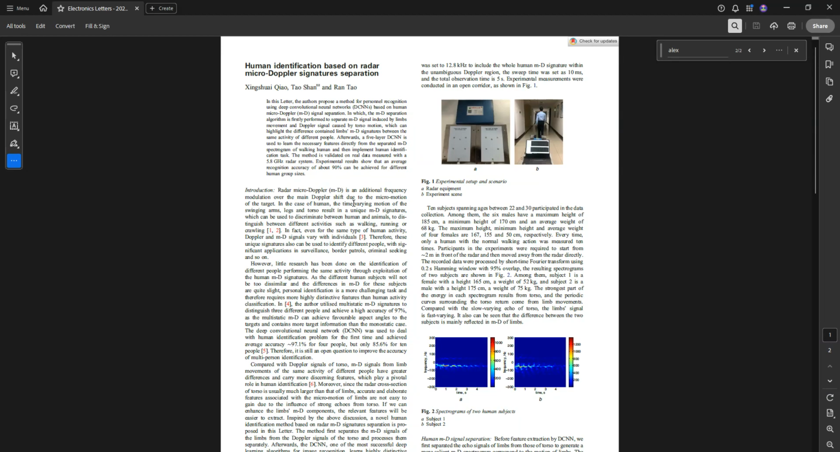Howdy everyone, Nir Regev here, and today we're going to cover the paper Human Identification based on radar micro-Doppler signatures of separation. This is a nice work. It's really a proof of concept that is showing how to use a radar to distinguish between several people, to tell this is Nir, this is Joe, this is Jen, and so on and so forth.